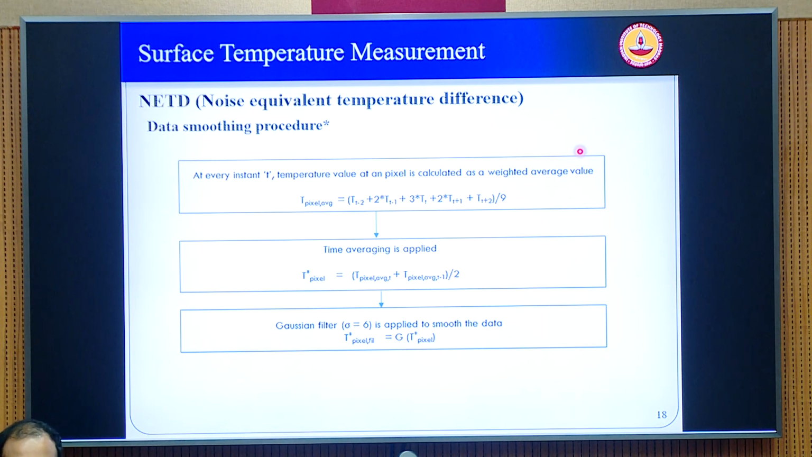In this particular algorithm, you are taking the temperature snapshots at different time instants. For example, the temperature at the current time instant is this. So this is the field. This is not just at one point. This is the complete information of all the pixels. Similarly, you have the temperature snapshot at the previous time t minus 1, one before that t minus 2, one later t plus 1 and t plus 2. Therefore, you have 5 snapshots.